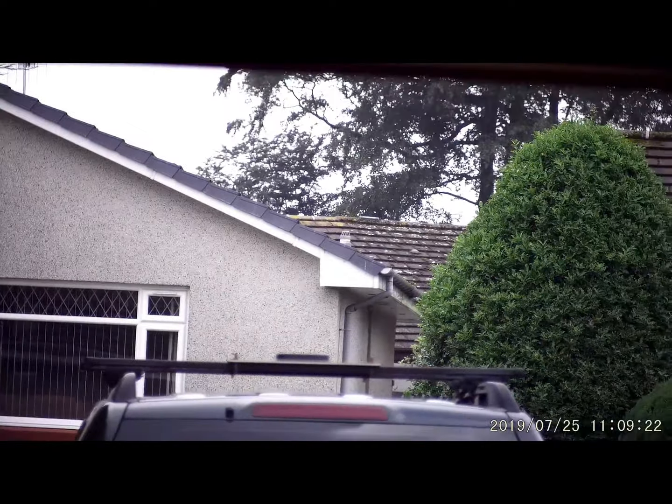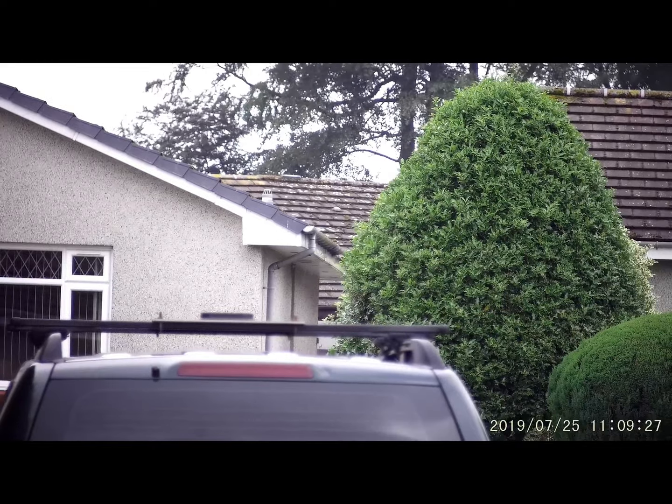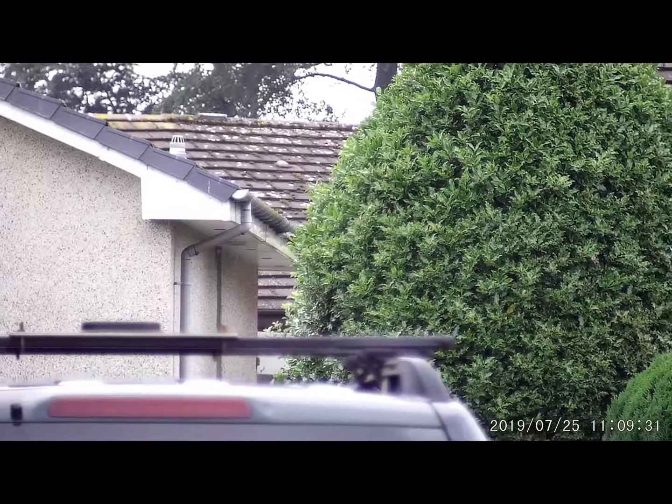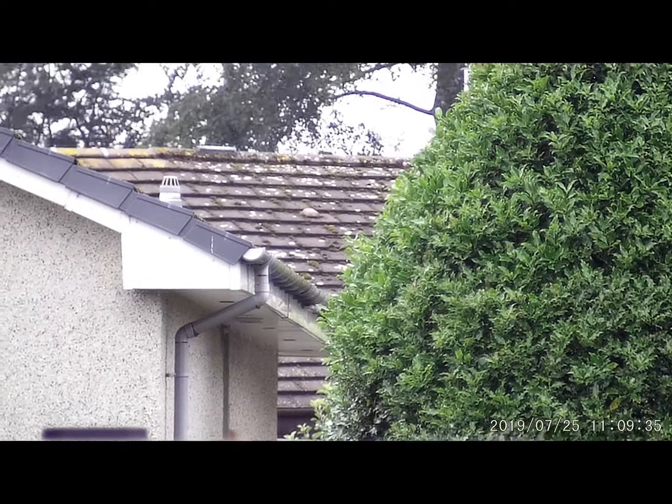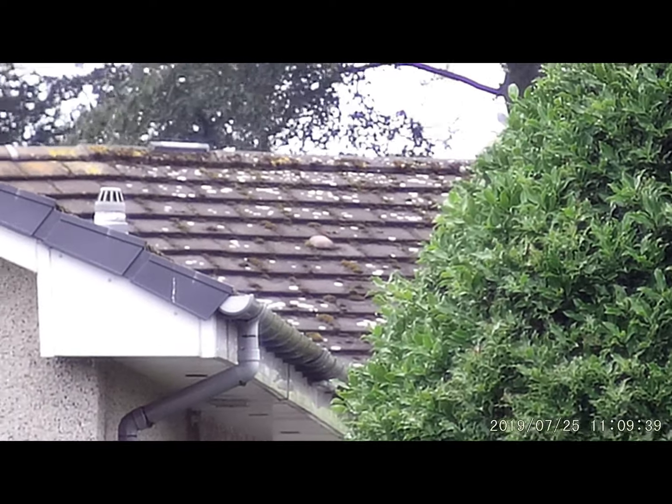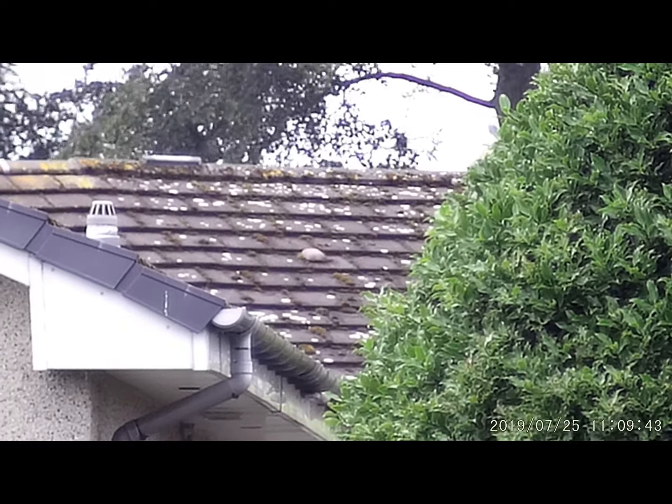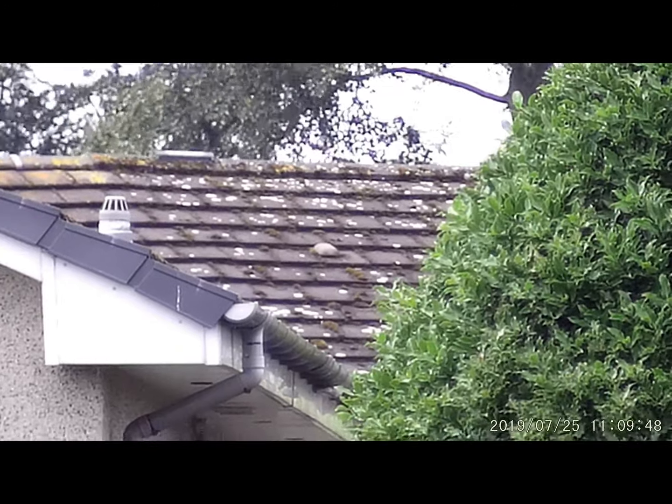And again try the digital zoom. ×1.5, ×2, ×2.5, ×3. So you can see during daytime the digital zoom does have a good effect on increasing the magnification without